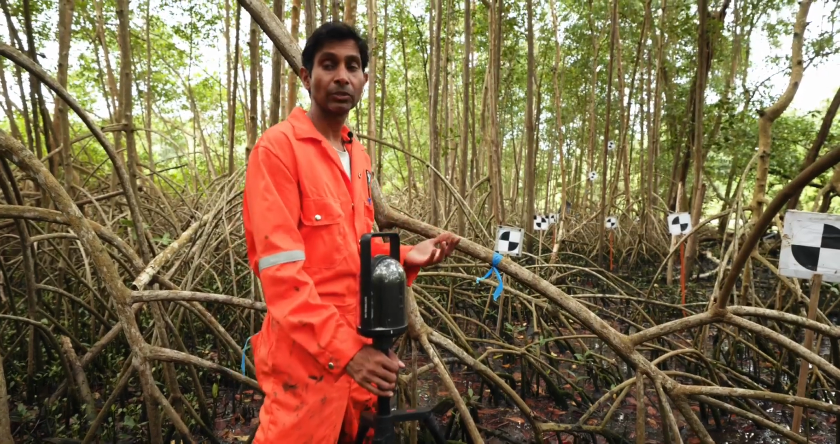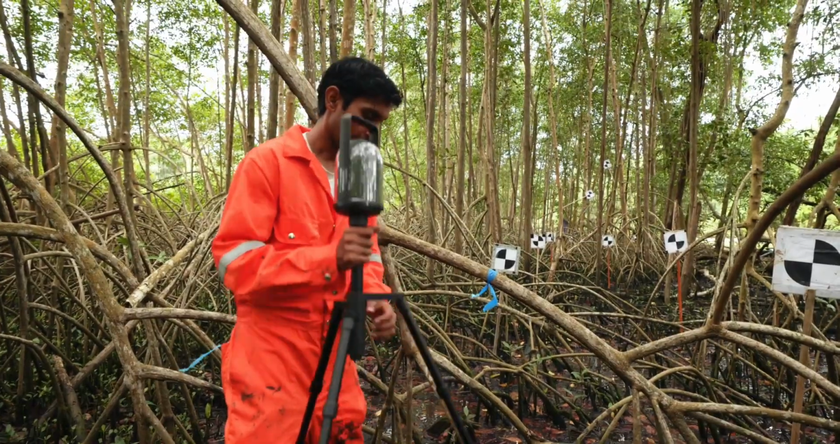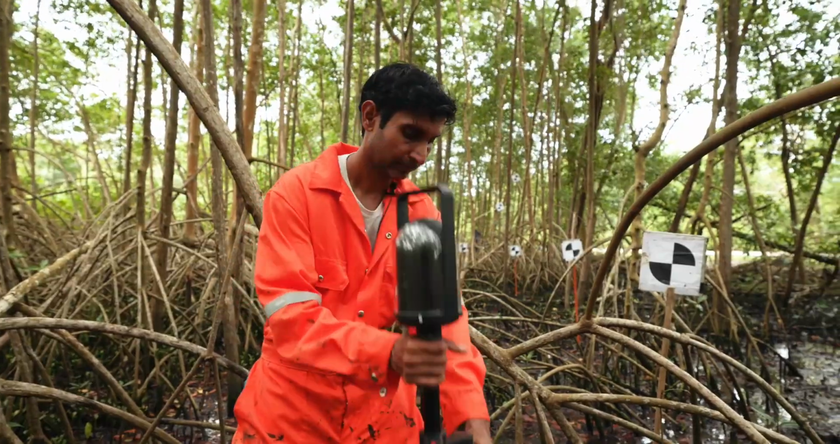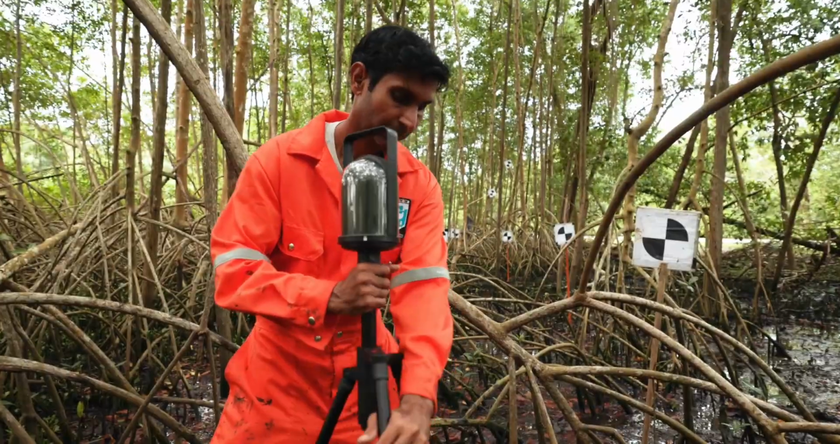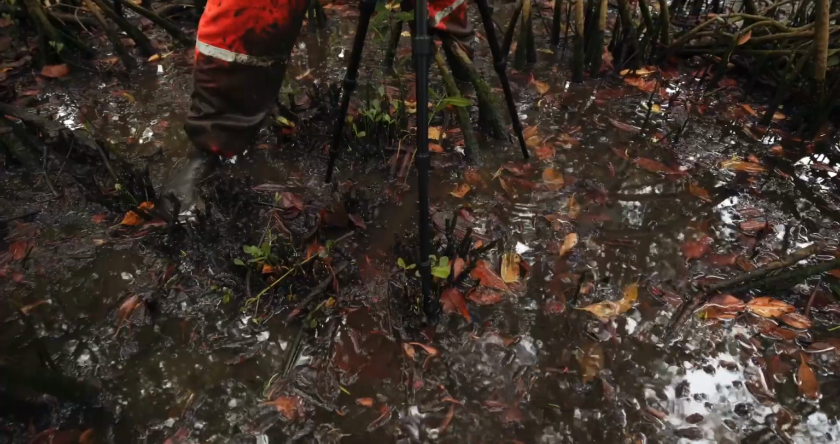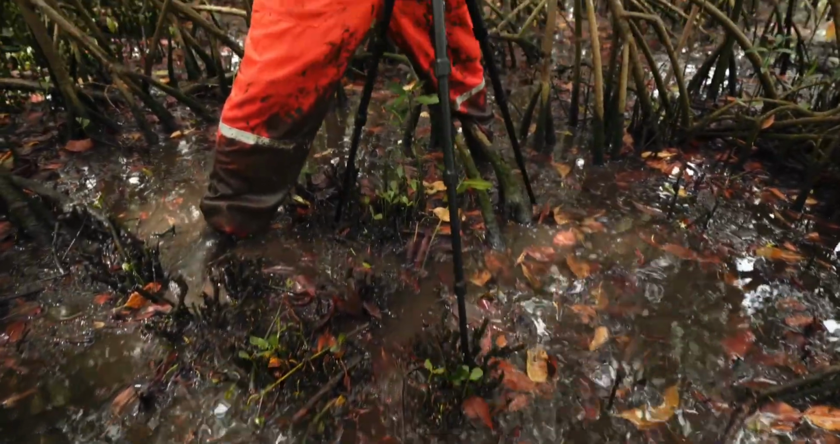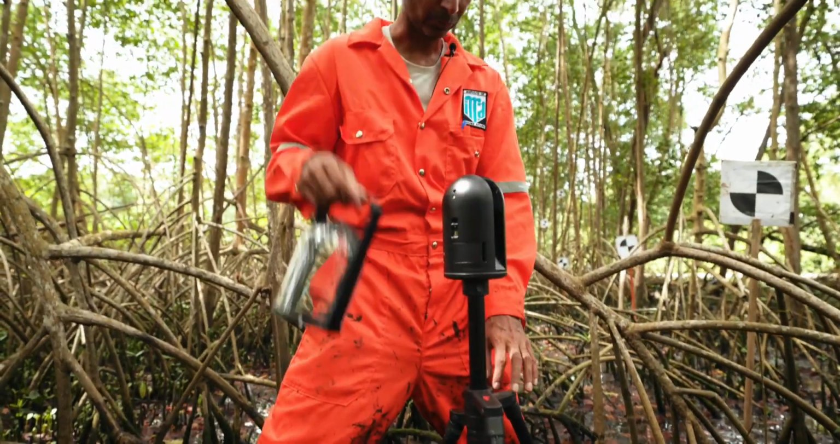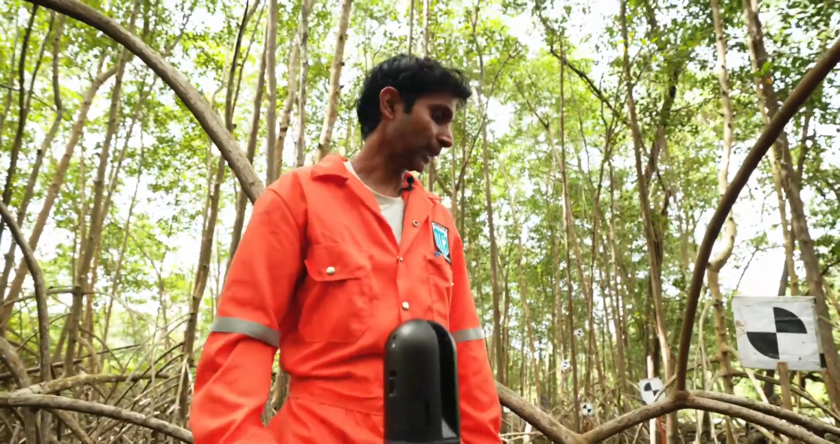So we're now ready to do our first outer ring scan. So we set up our scanner, make sure that it's secure. The scanner does not have to be perfectly level. There's a sensor in it that will level itself or detect its angle, so it doesn't need to be absolutely flat.